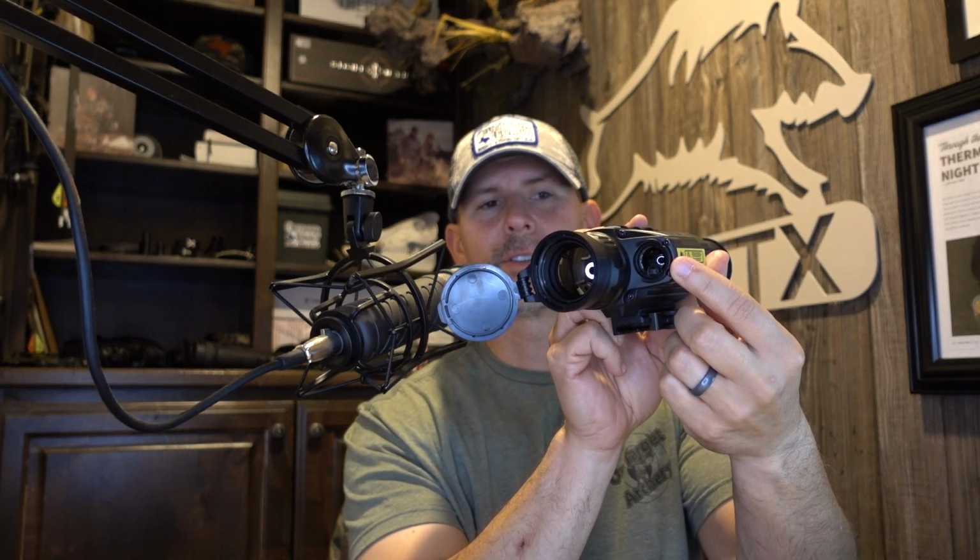A plastic lens cover with a 35 millimeter objective lens, rubber eye cup, focusable eyepiece diopter with a focusable objective lens right here. As you can see, you've got your laser rangefinder on the side. The rangefinder has really two modes: a continuous scan mode or a point and click mode. So you can leave it scanning at all times, or you can just point and click at a certain object and range it whenever you're ready. But a lot of times I found myself just keeping it in continuous scan mode.